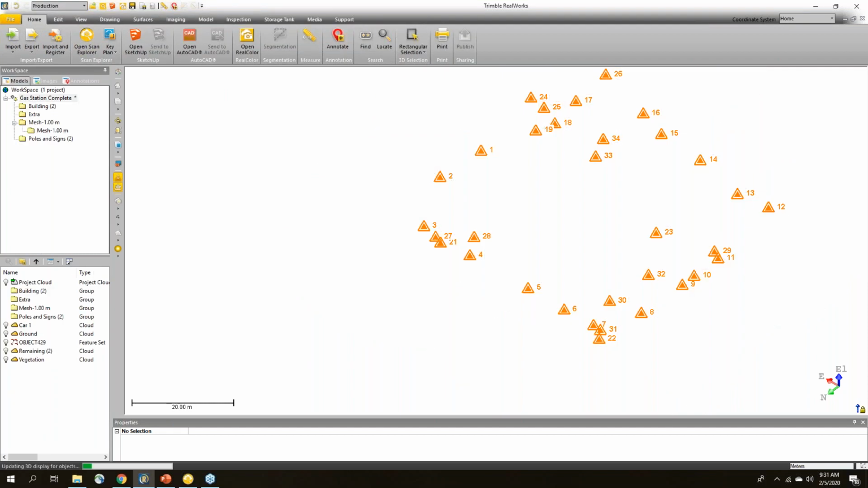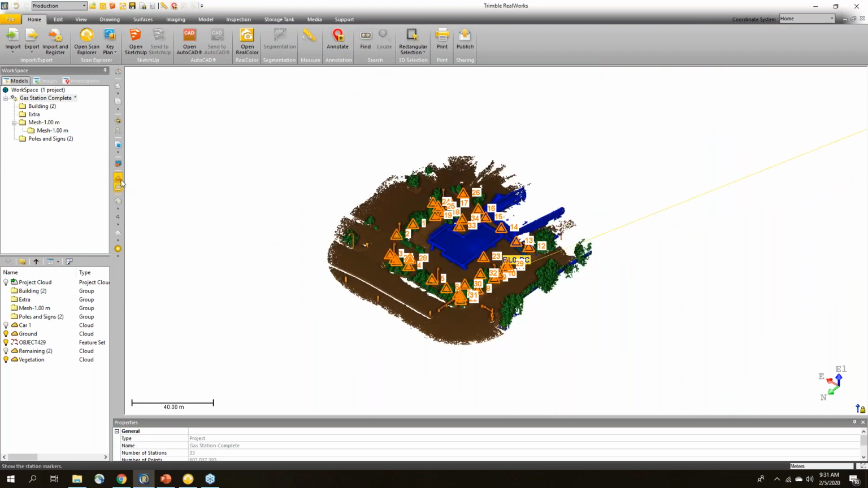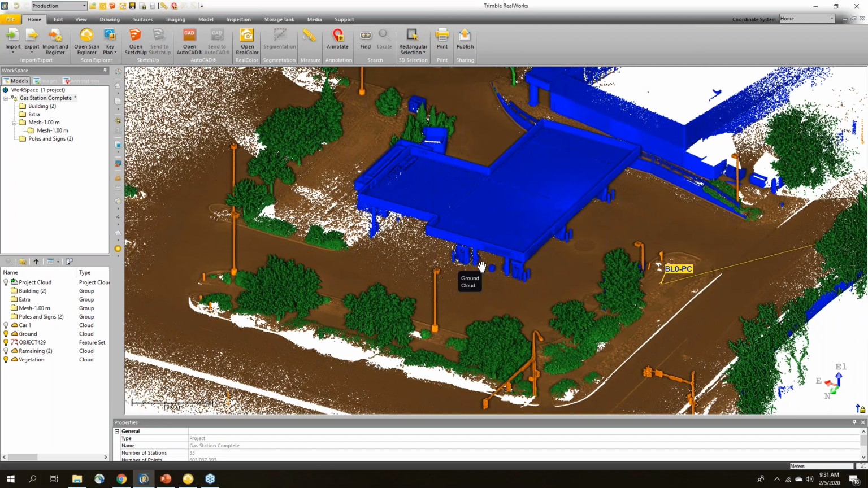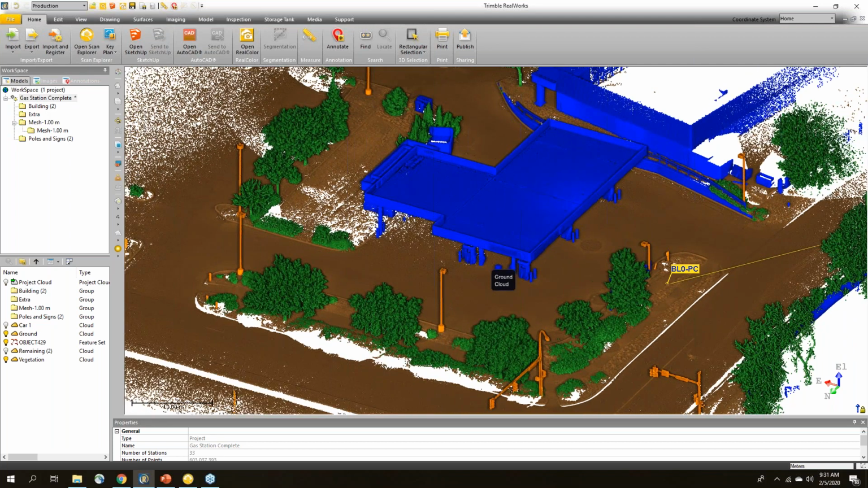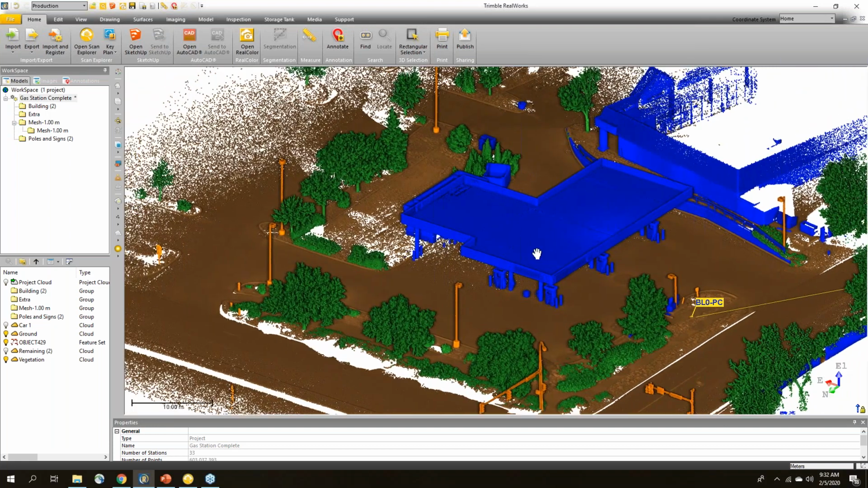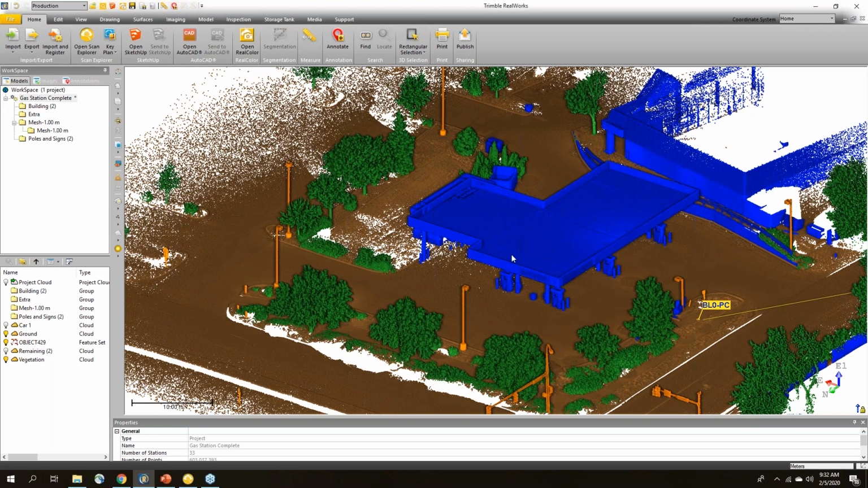Okay, so let me show you a little bit more of what you can do with the point cloud inside of Trimble RealWorks. So I'm just going to hide the stations. Now the reason you scan and get all of this data is so that you can start to answer questions or create models or drawings from your point clouds. So some of the tools that we have in RealWorks, again, I'll make it pretty basic, but starting out we have measurement tools.